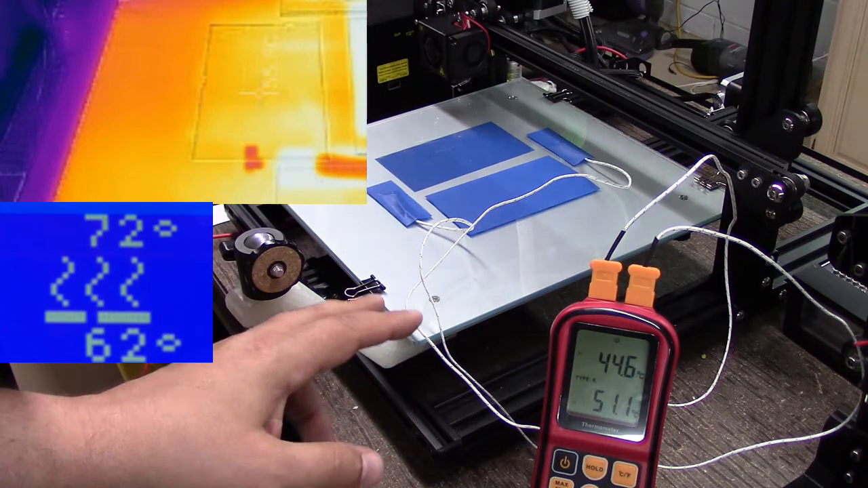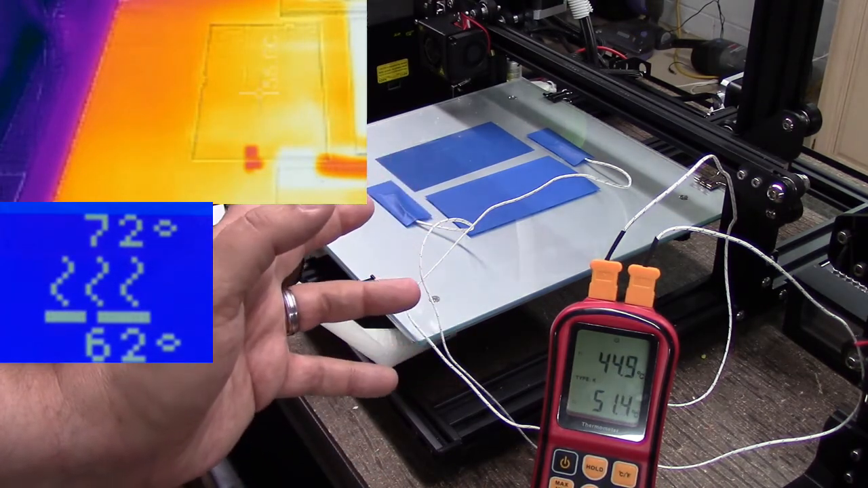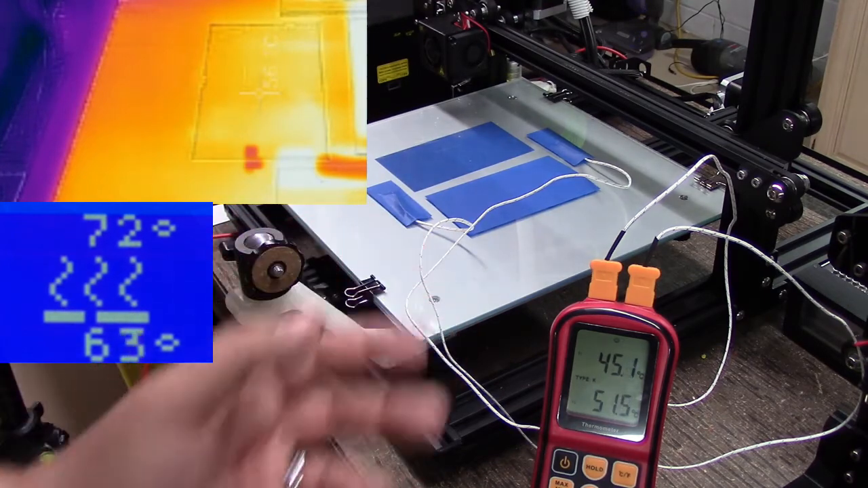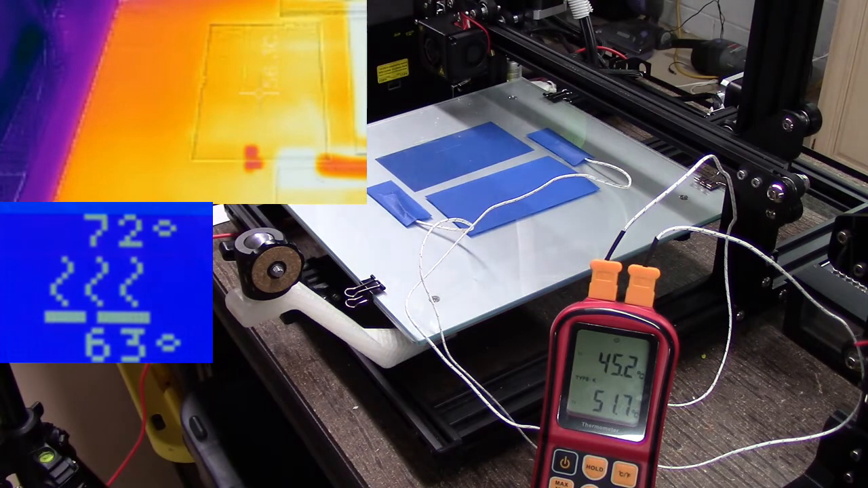It's going to take a longer period of time to warm up the glass, obviously, than it did the sheet of PEI, because this is probably about 1/8 of an inch, and the PEI was about 1/16 of an inch, and far different materials. But now I'm closing on 9.5 minutes. Now over there, I'm 10 degrees according to the controller from 72 degrees. So this is going to take a fair bit of time longer than what the PEI took.